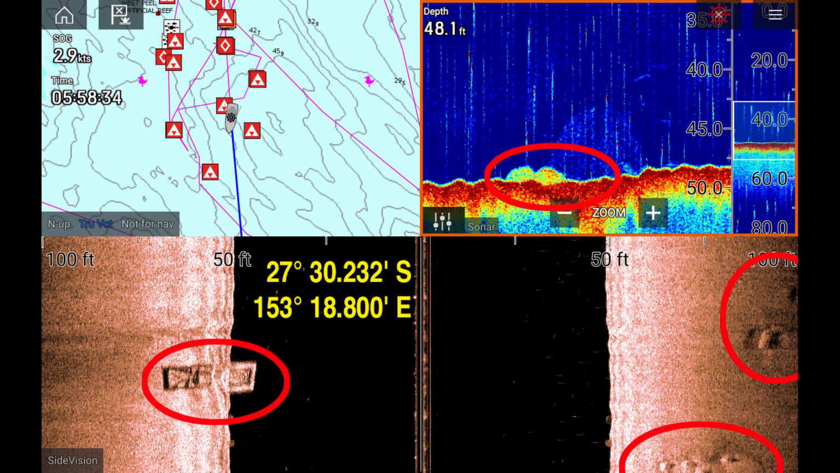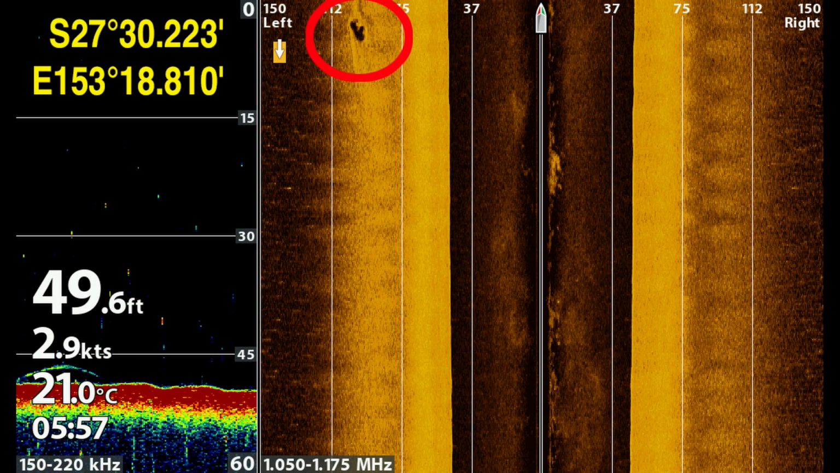This next one's another public mark, and I am tweaking my settings as I go, so that's why things look a bit different. I've got a really good paint on the side imaging on this structure, and it's pretty much where the mark says it should be. As you can see, the traditional sonar image has got a bit of interference in it with the current settings, but you can see the bait balls around the structure, and in the side image you can see there's some fish there as well.